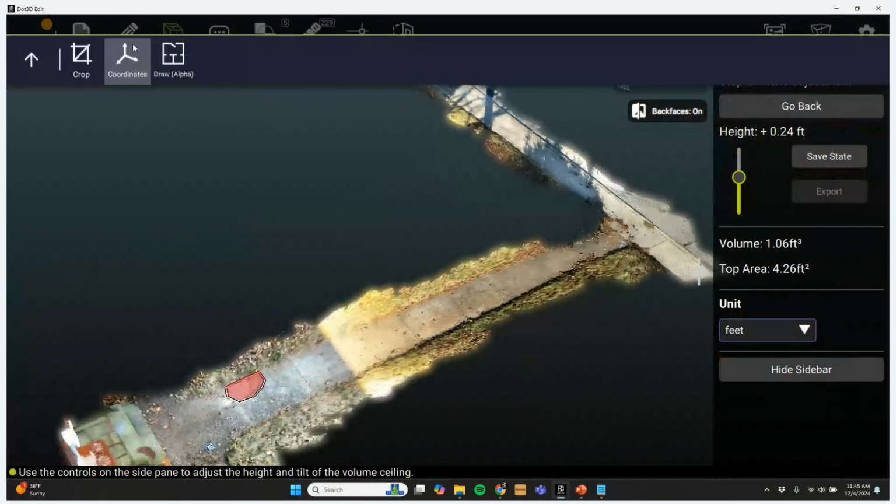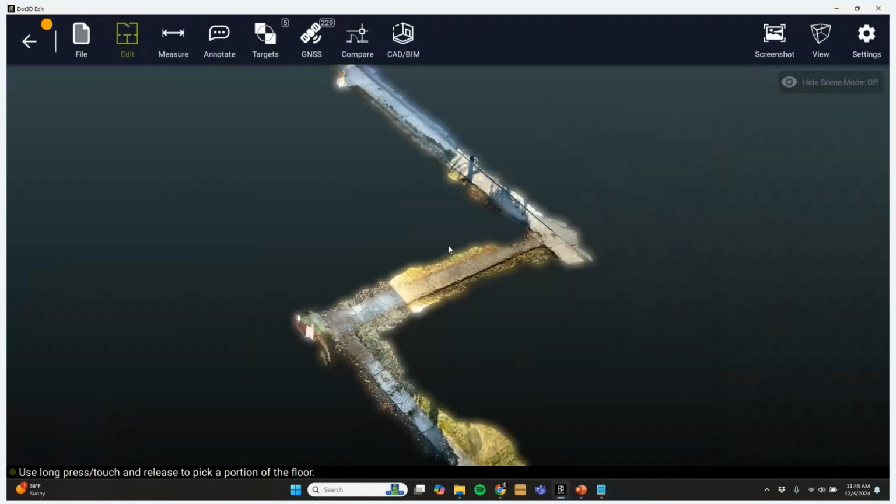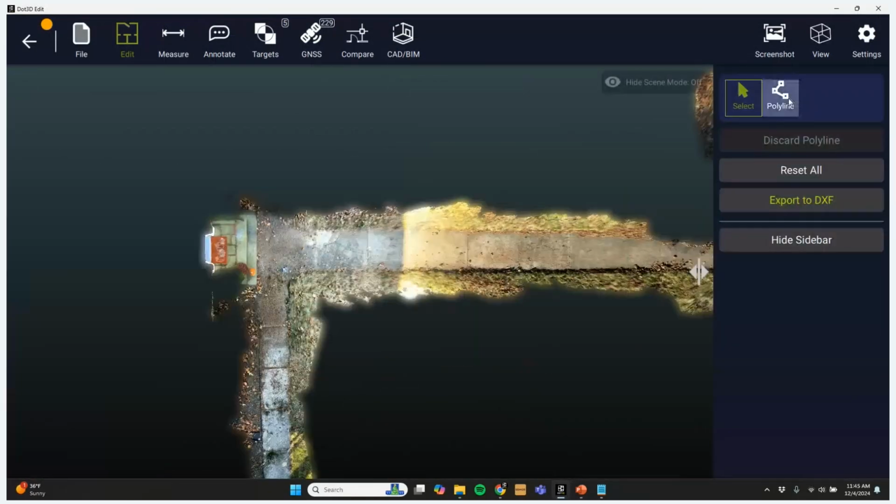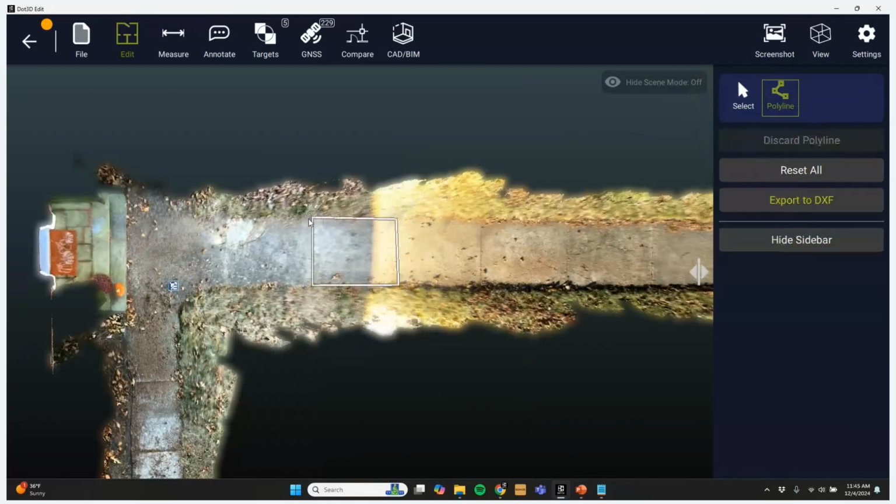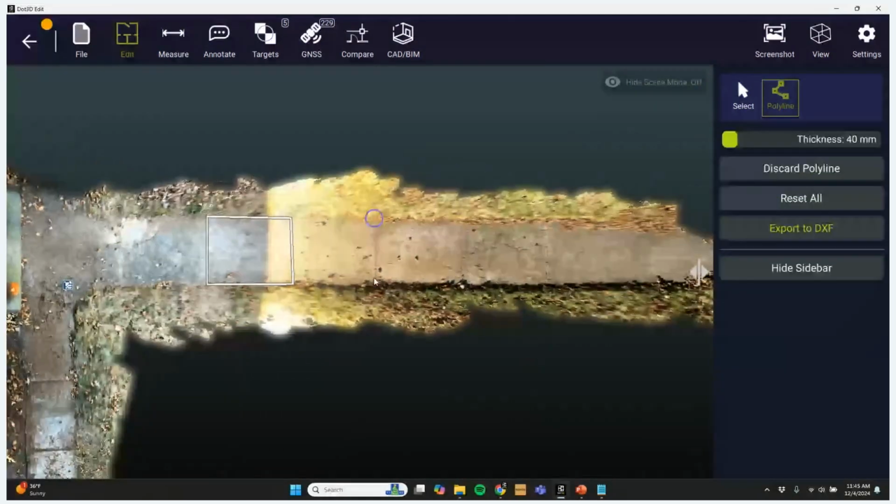So under Edit, Draw, we now have the ability to draw right on top of our Dot3D point cloud. Similarly, it'll have you select a level floor or ground plane, and then just start drawing using this polyline feature. So if I wanted to draw a piece of sidewalk here, I just tap, tap, tap, and create that very, very easily from right here within Dot3D.